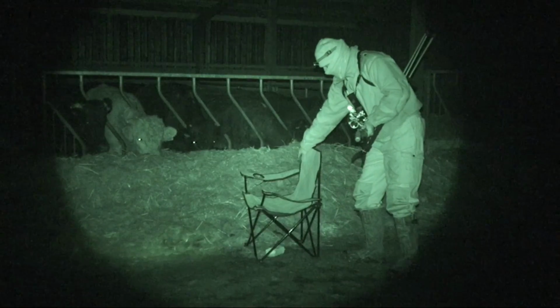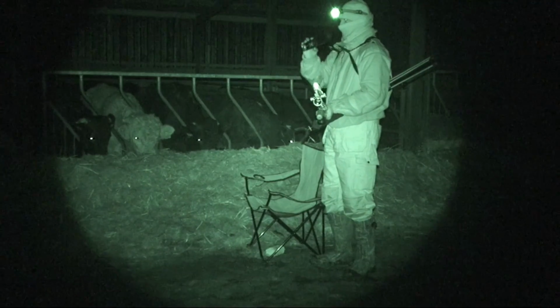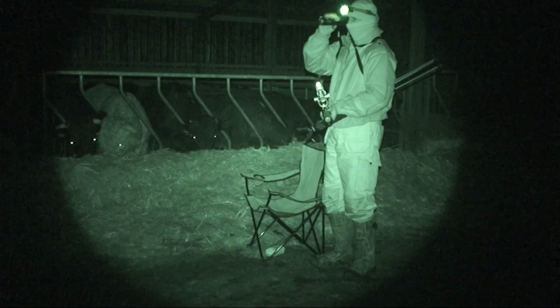The next night that I went, I decided to set up in a different place, right outside the brand new bullock house, as it was another spot I'd seen rats at the night before. And, sure enough, before I'd even sat down, I spotted a couple of rats working their way across the silage.